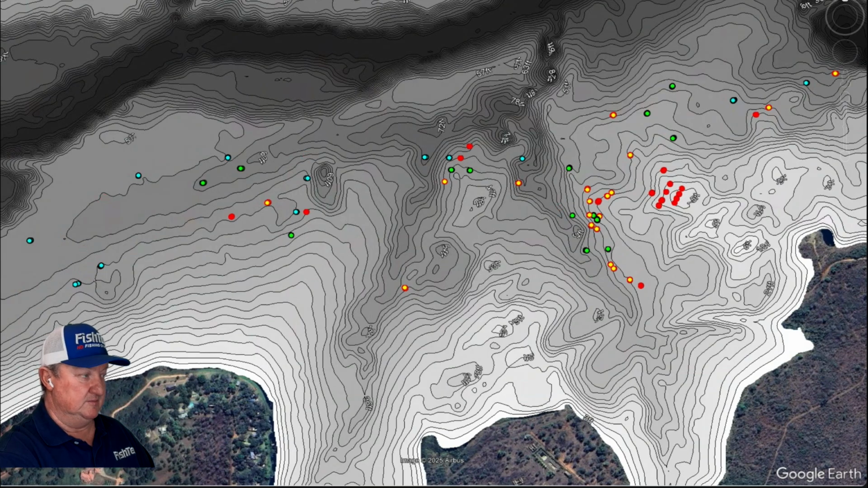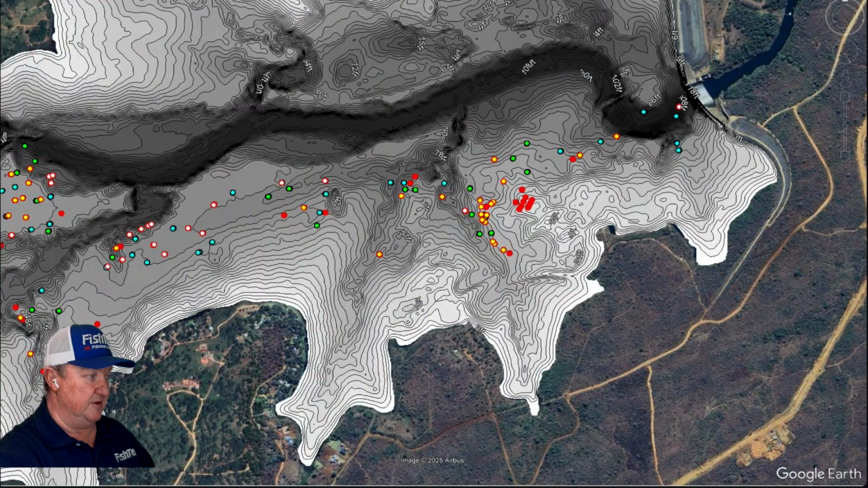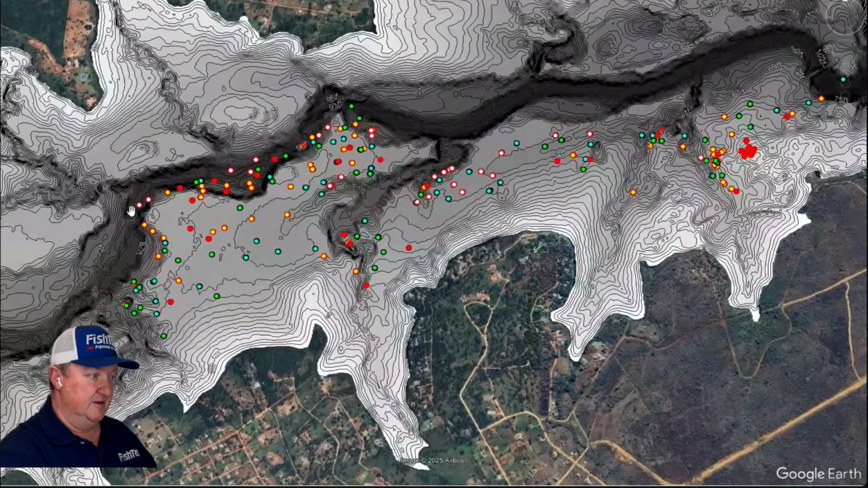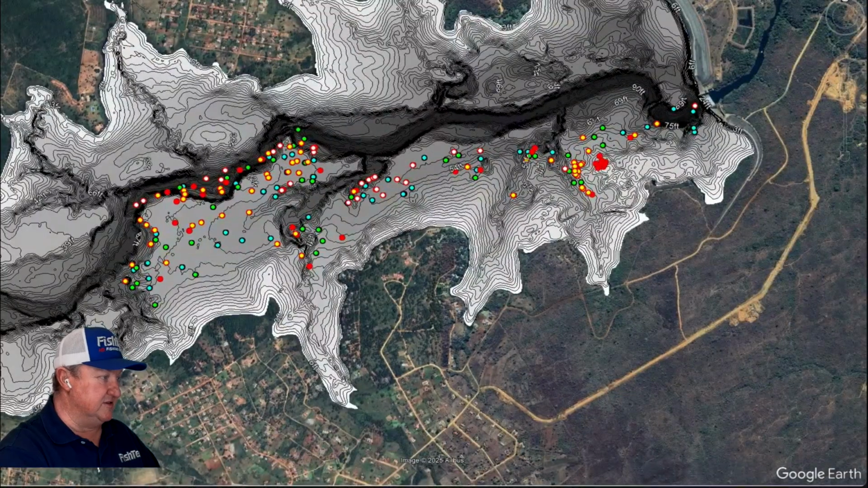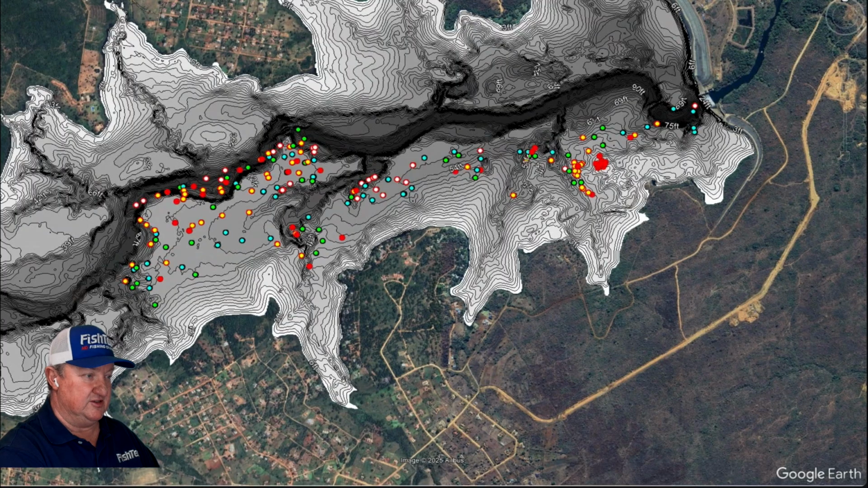And then, of course, there's one right there by the dam wall, just suspended in the 100-foot plus region. So at a glance, just turning all those off and on, it certainly tells a story.